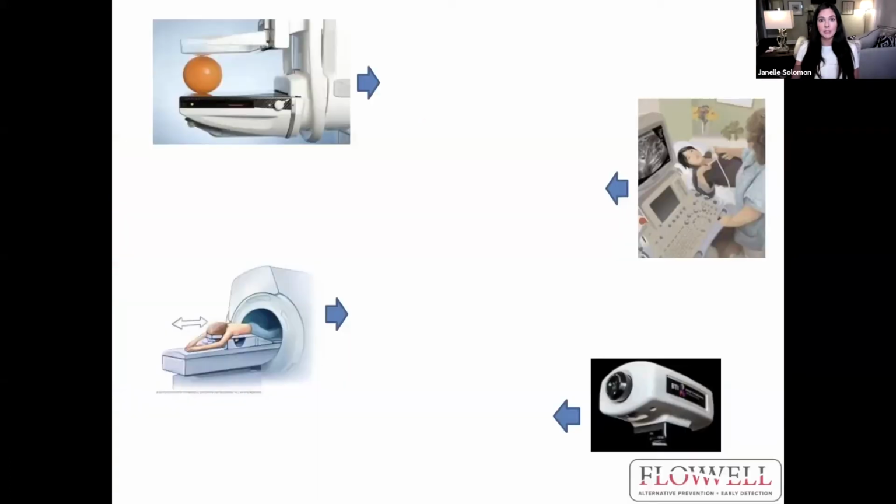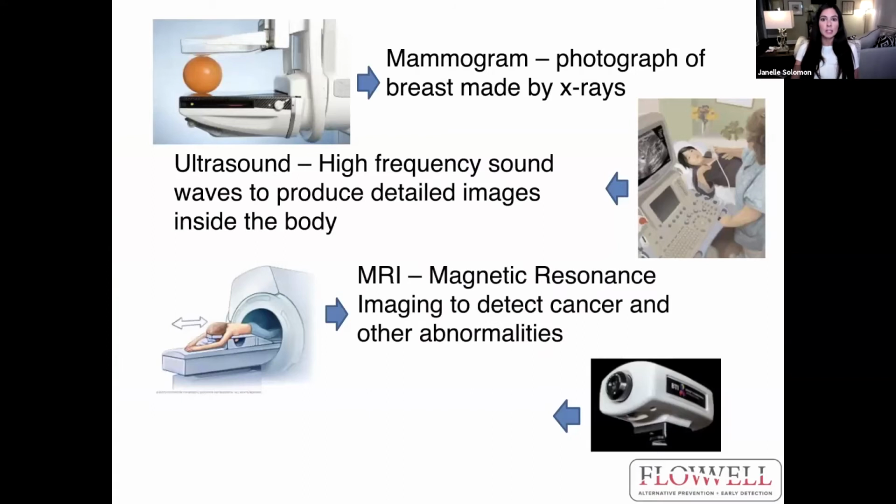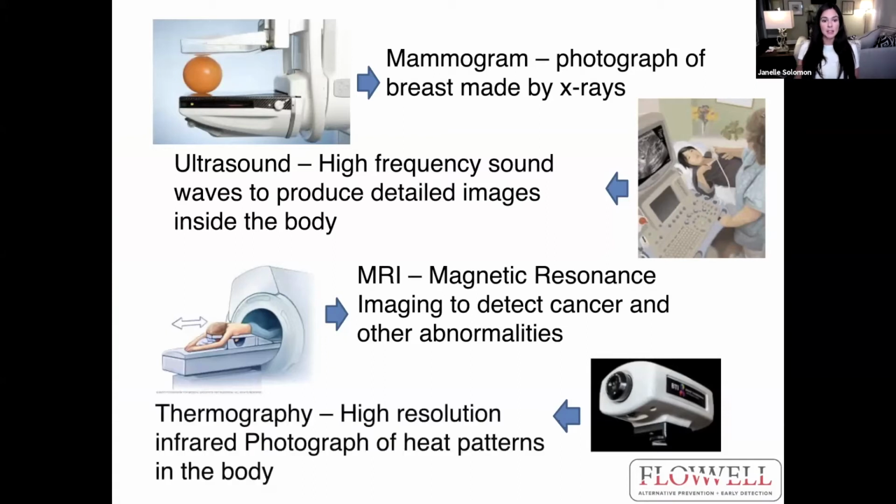And here's some other screening methods that you have definitely heard of. So we've got the mammogram, which is an X-ray photograph of the breast. Ultrasound uses high frequency sound waves to produce detailed images. MRI, magnetic resonance imaging, detects cancer and other abnormalities. And then here is thermography down at the bottom, a high resolution infrared photograph of heat patterns in the body.